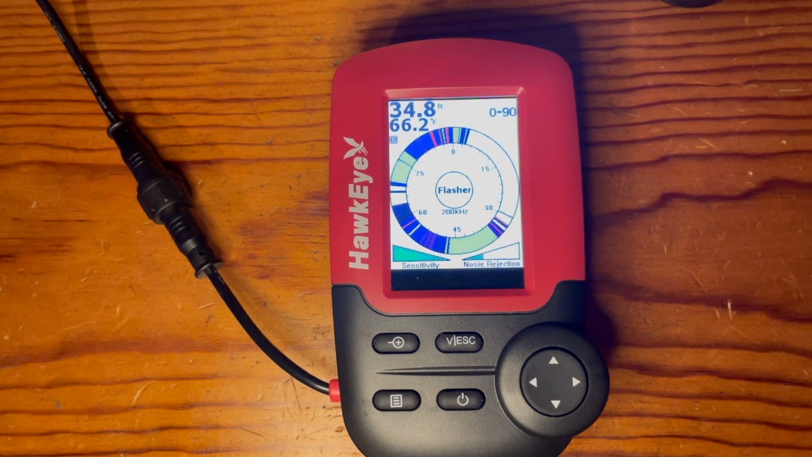This mode is also very helpful to allow you to set your bait at the exact depth for the fish in the water column, so therefore significantly increasing your catch rate.